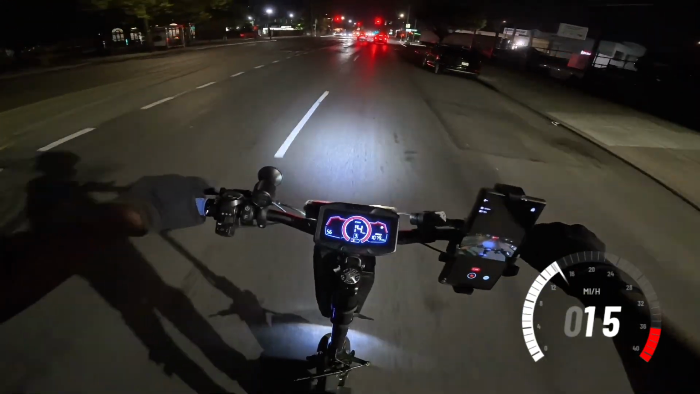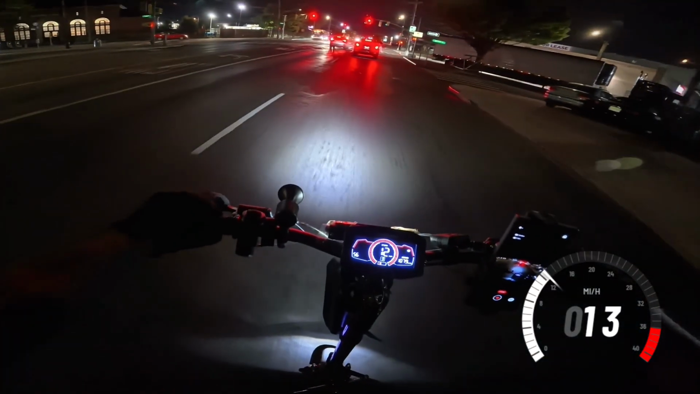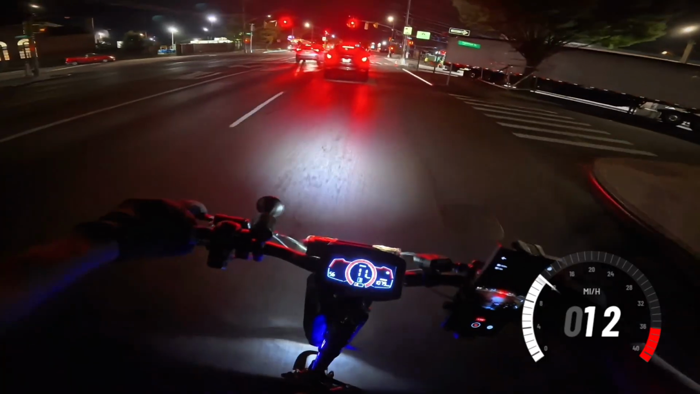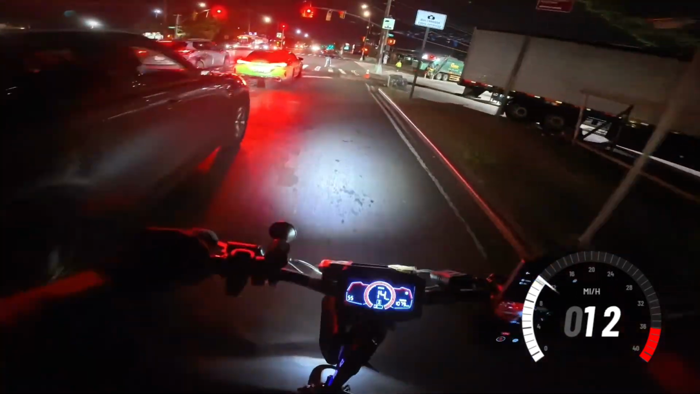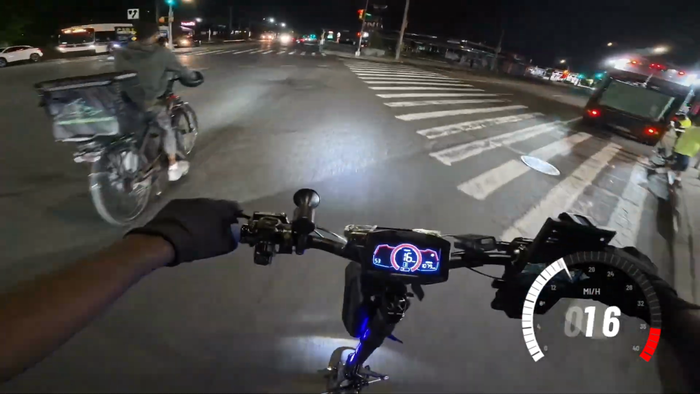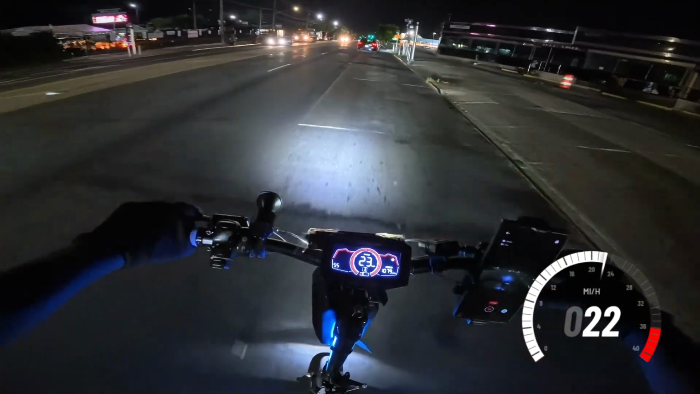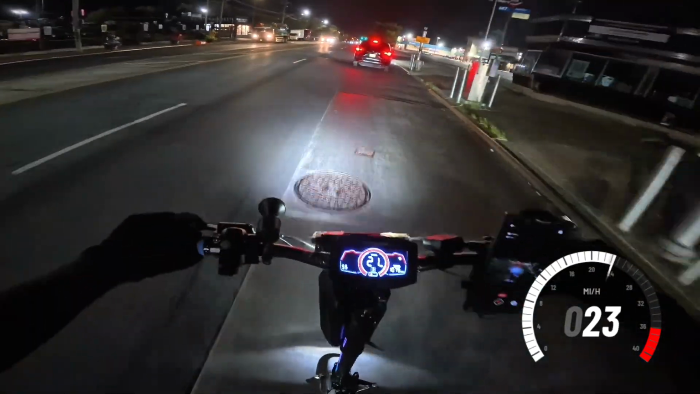I have 56 volts, 1,079 miles on the scooter. Bro, I still haven't filmed the 1,000 mile review of the scooter so far, bro. It's been way past 1,000 miles.